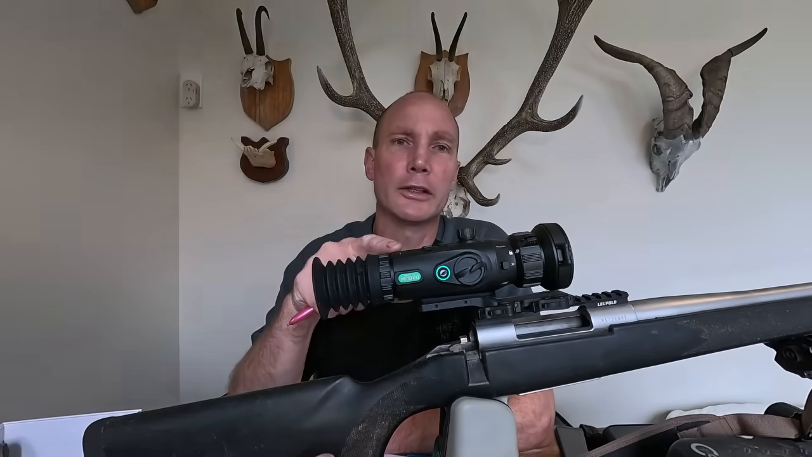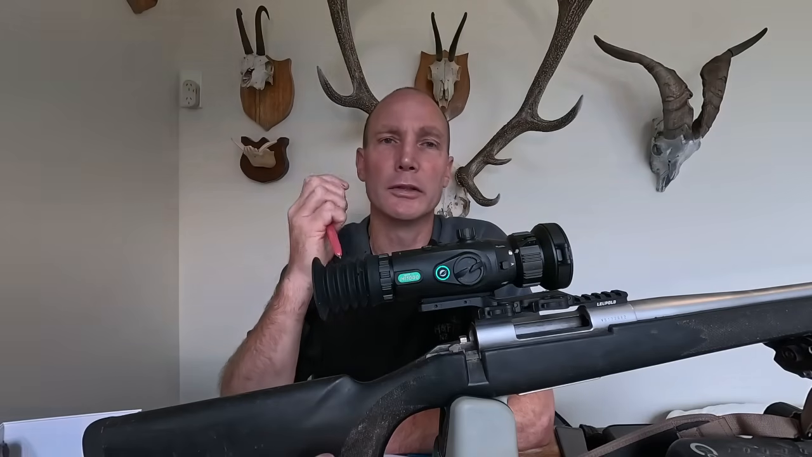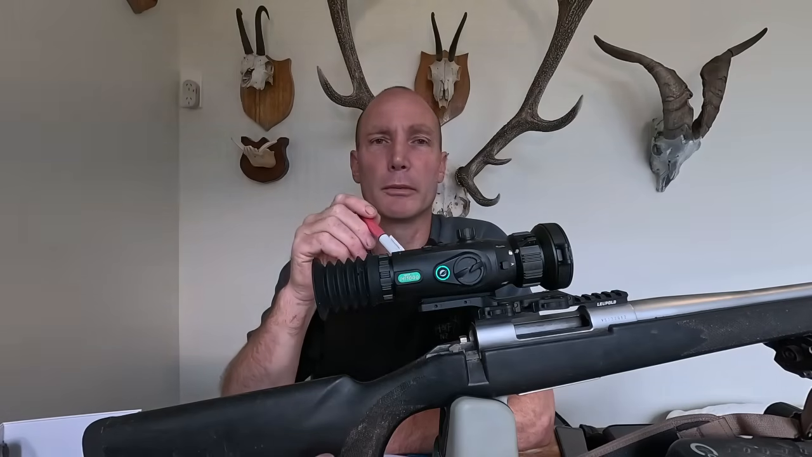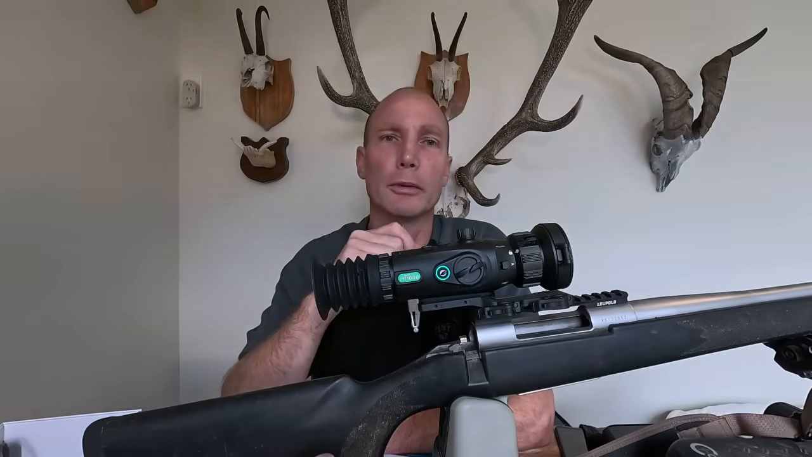So this thing's first hunt out, that big hind I got, it was probably about 80 kilos. It's a really big hind, so it's bigger than average. The yearling was quite big as well. So probably about $2,000 worth of meat was harvested on the first night using this scope.